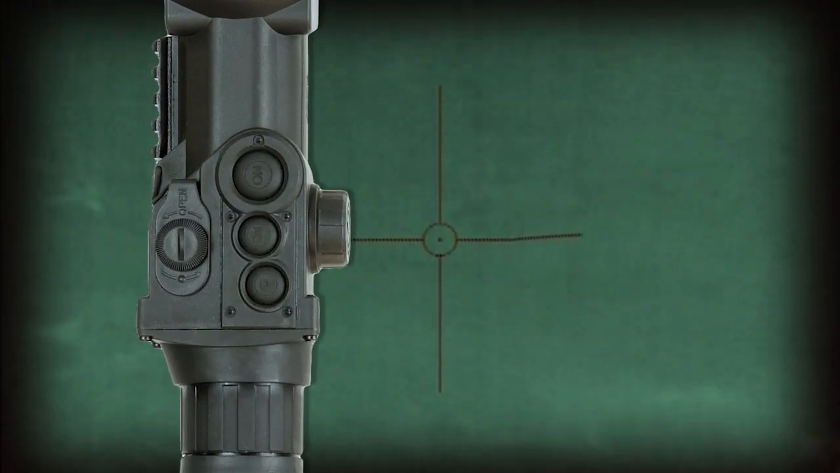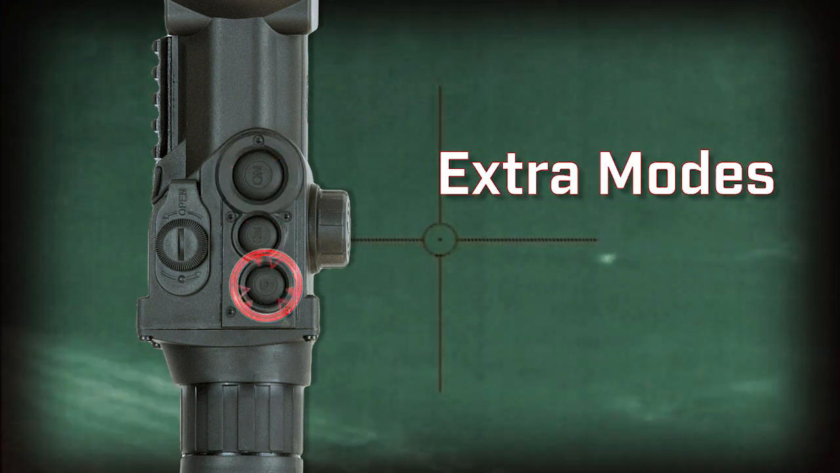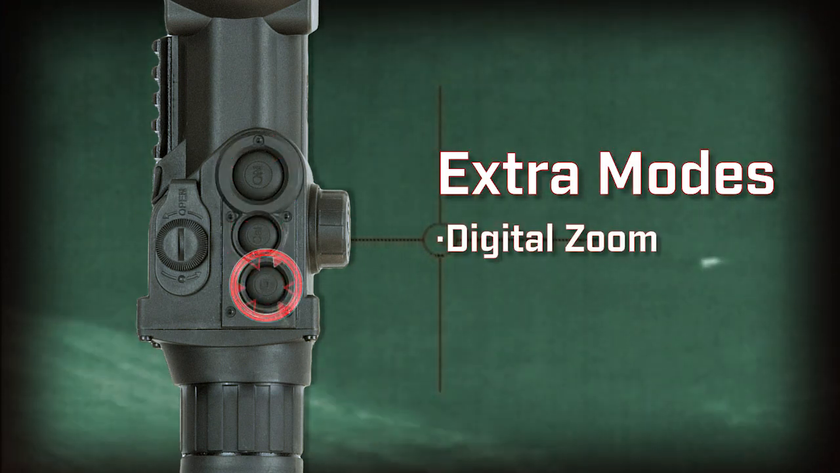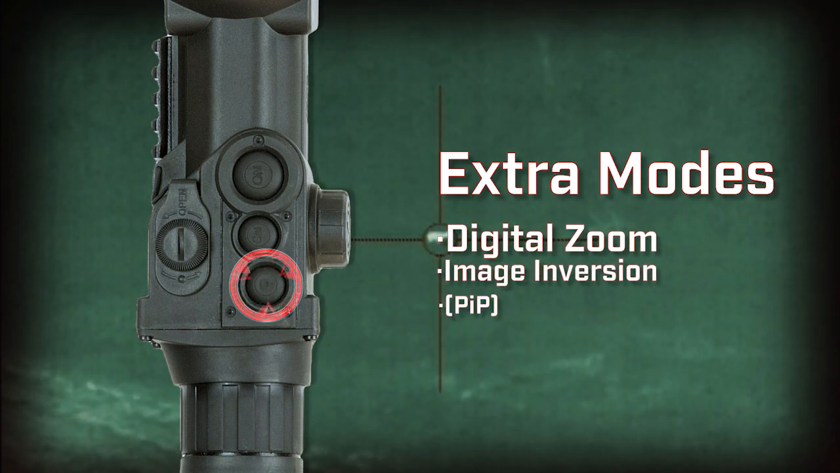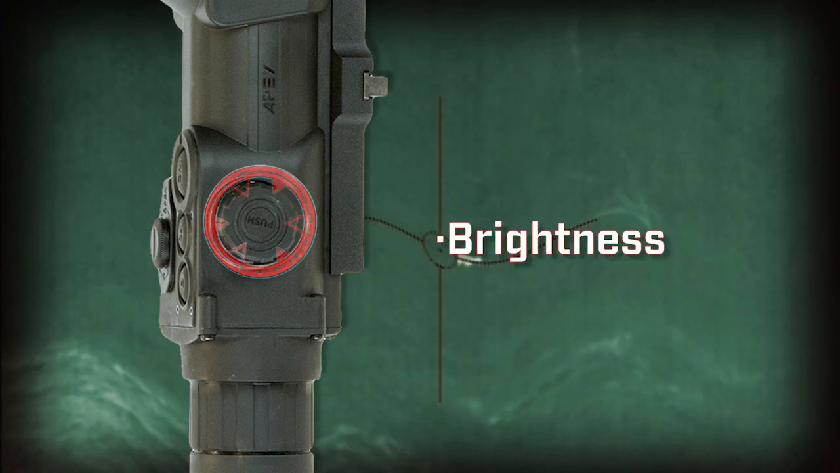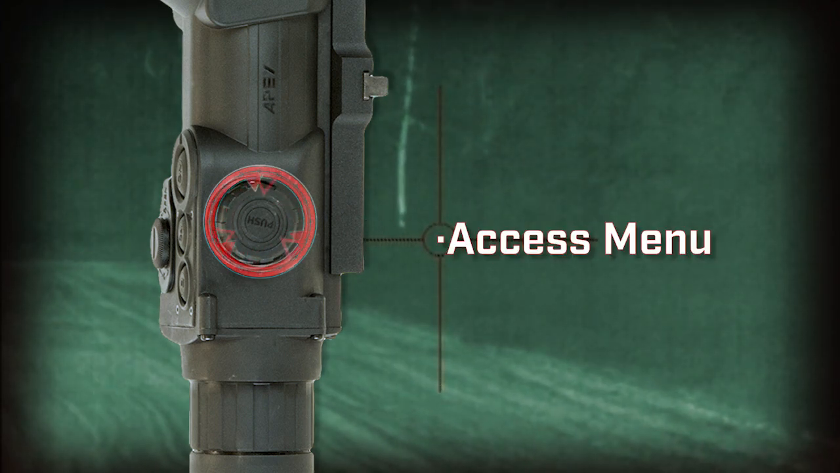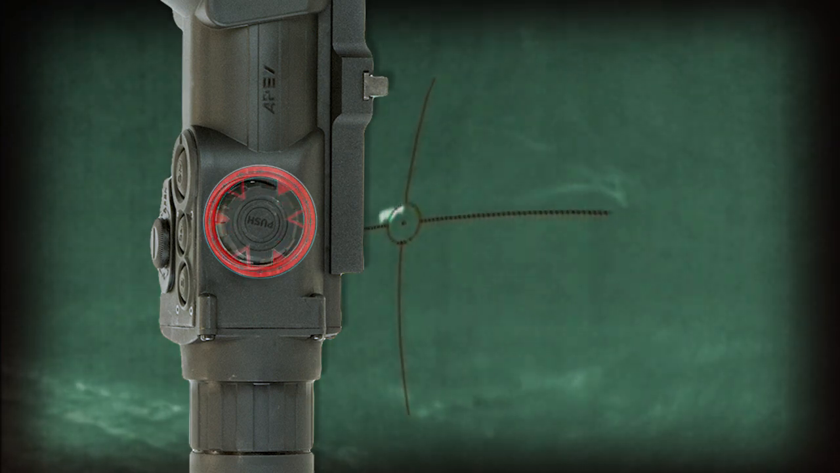The 3 buttons on top are your sight power on button, calibration button, and extra modes button. The extra modes button can control your digital zoom, image inversion, and picture-in-picture depending on your setup. The controller on the side can give you quick access to your brightness, contrast, digital zoom in smaller increments, and access your main menu. You will use this controller to navigate the menu.